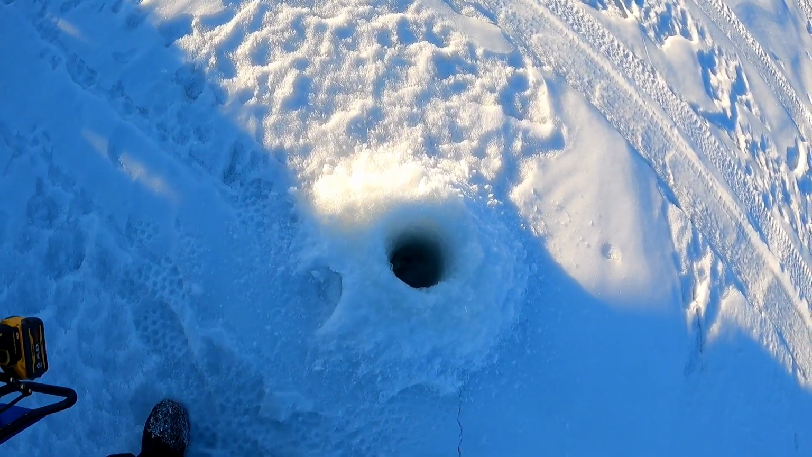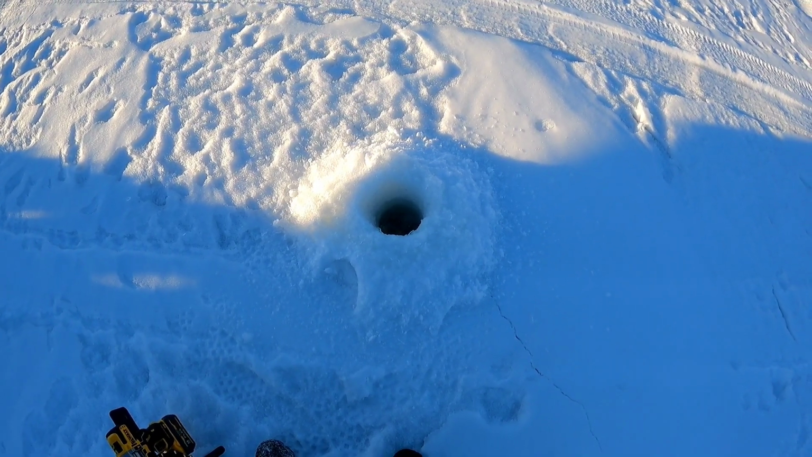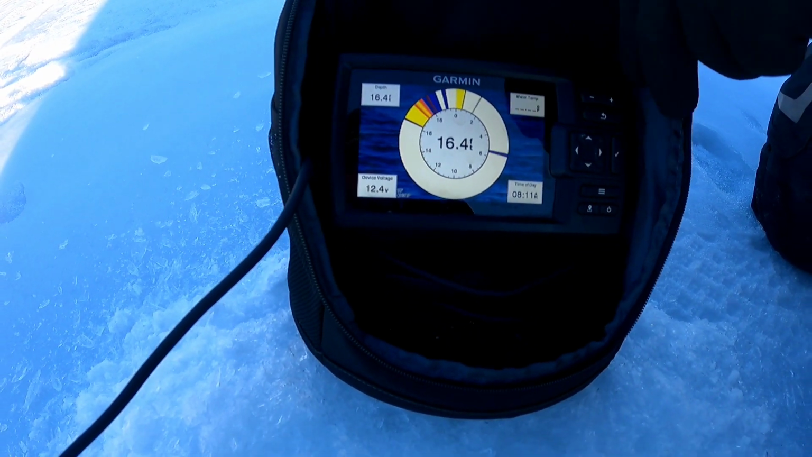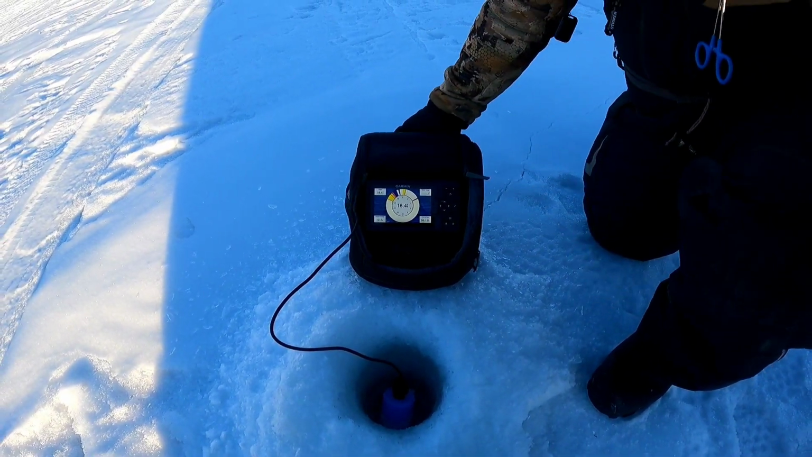All right, that's our first hole. We're gonna check our depth. Get the flasher fired up, check what depth we got, and we'll see if we want to grid this out or not. 16.4, so 16 feet. We're gonna grid this baby out because that's kind of the depth we want. We're gonna see if we can find some fish.